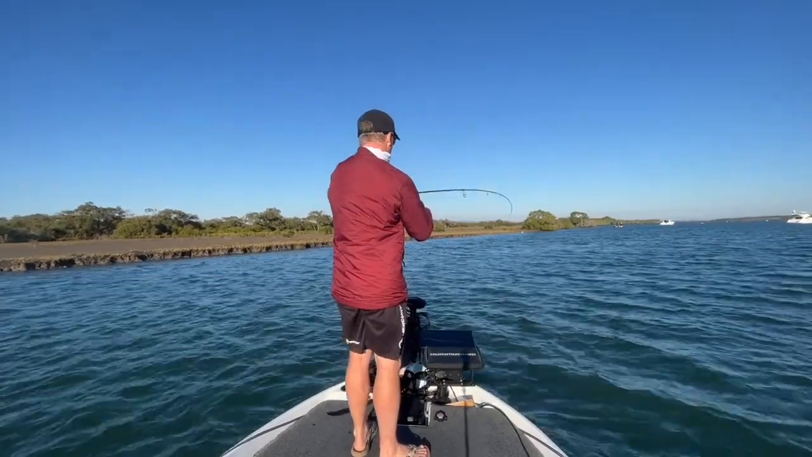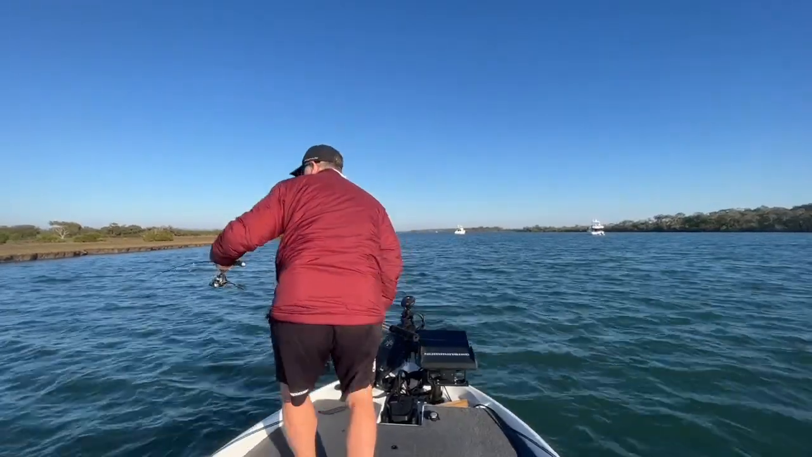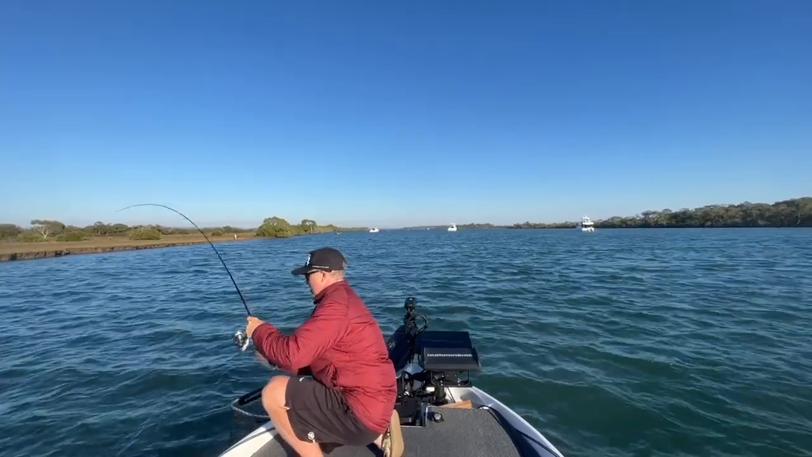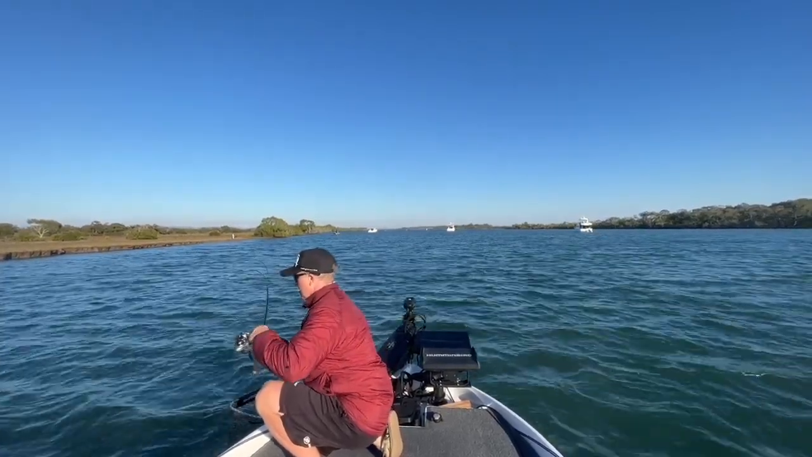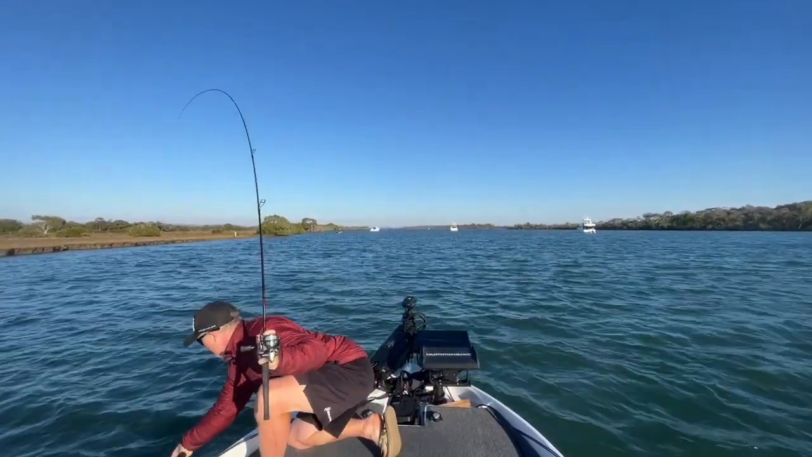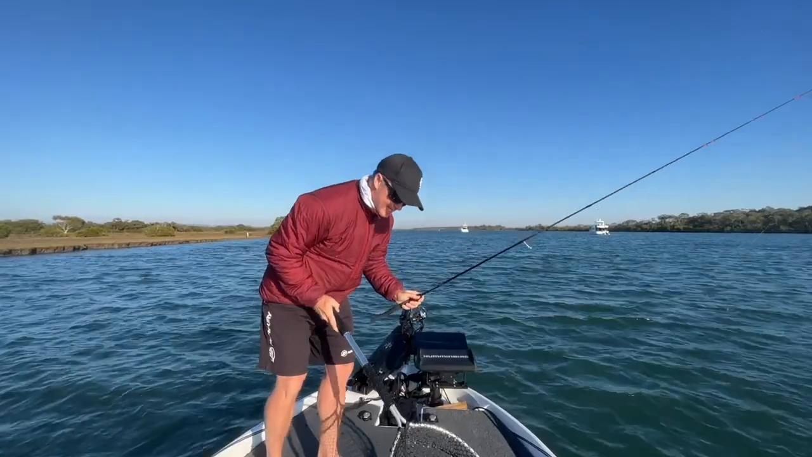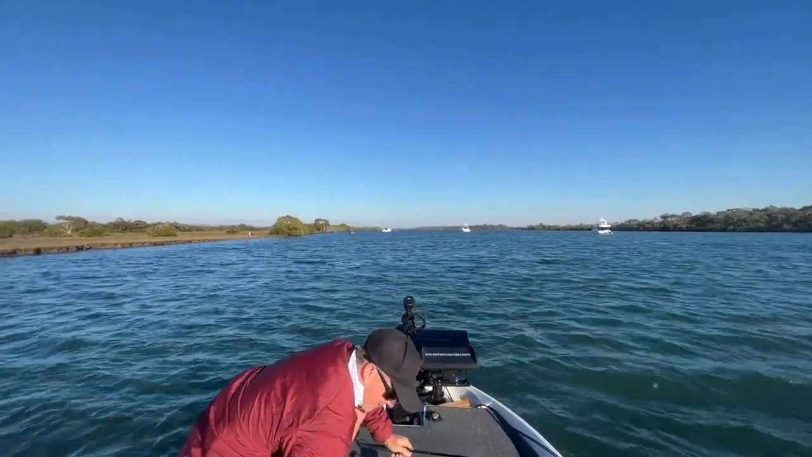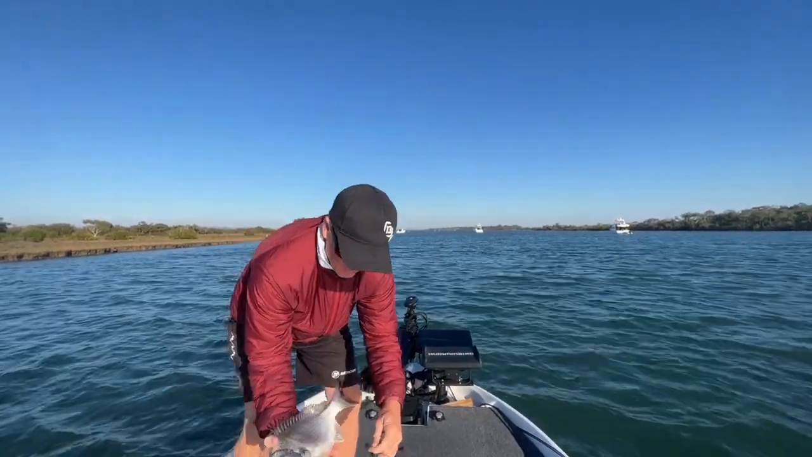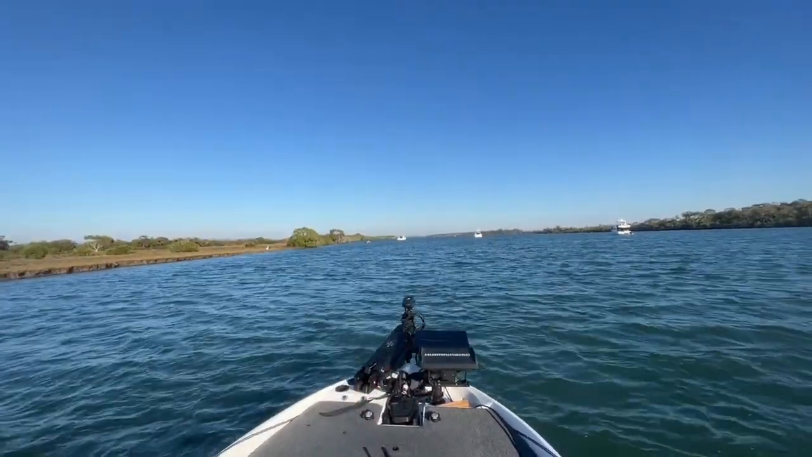Like the head shake on that. That's an alright one. He's the biggest one so far. Gotcha! Getting bigger. That's number 3. Oh, it fell out in the net. They're getting longer. Might be a 28.5 or something like that. Pin brims.